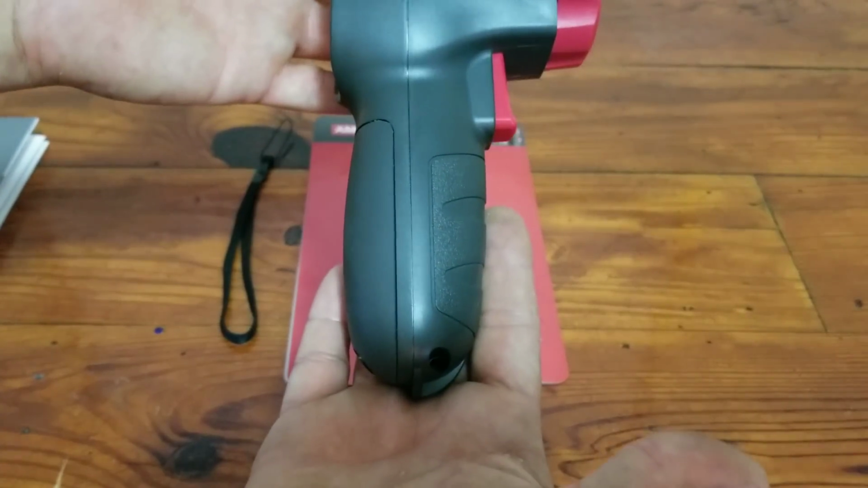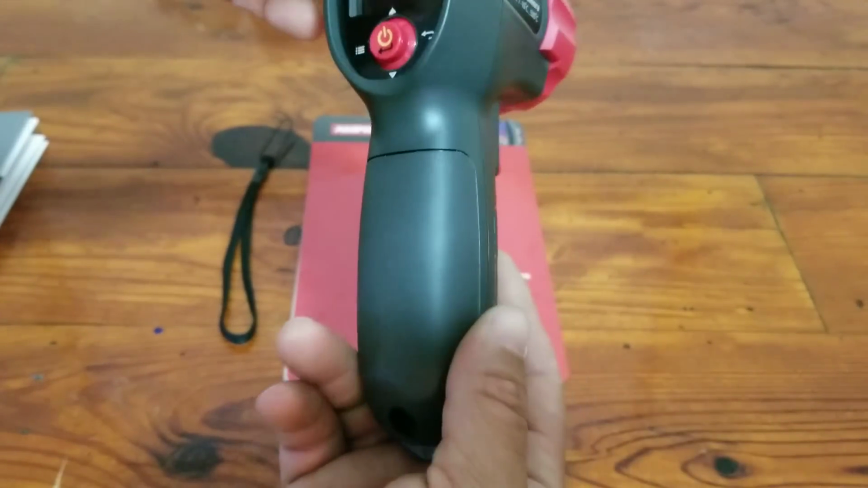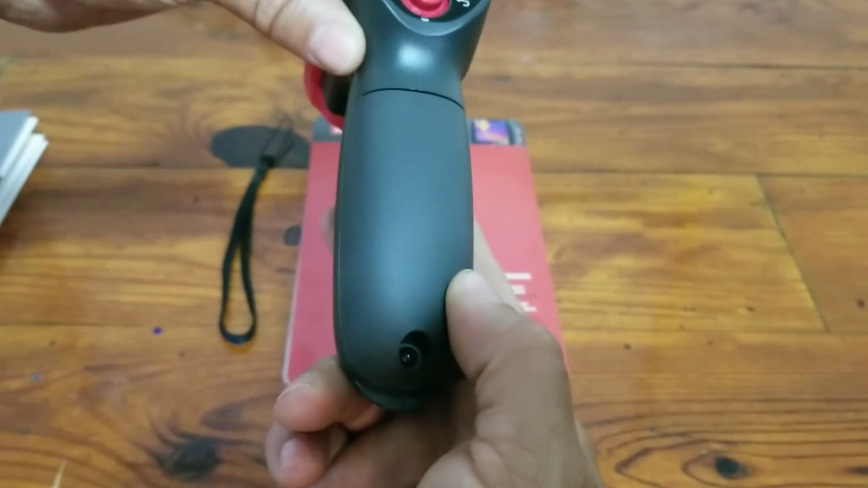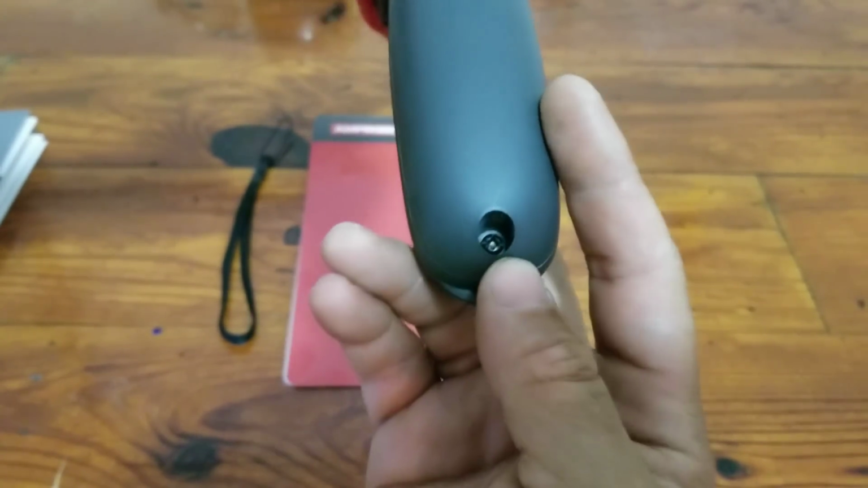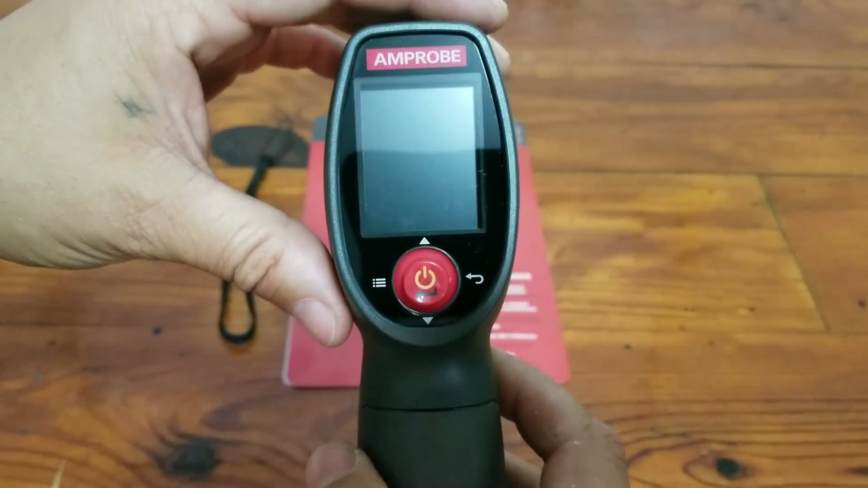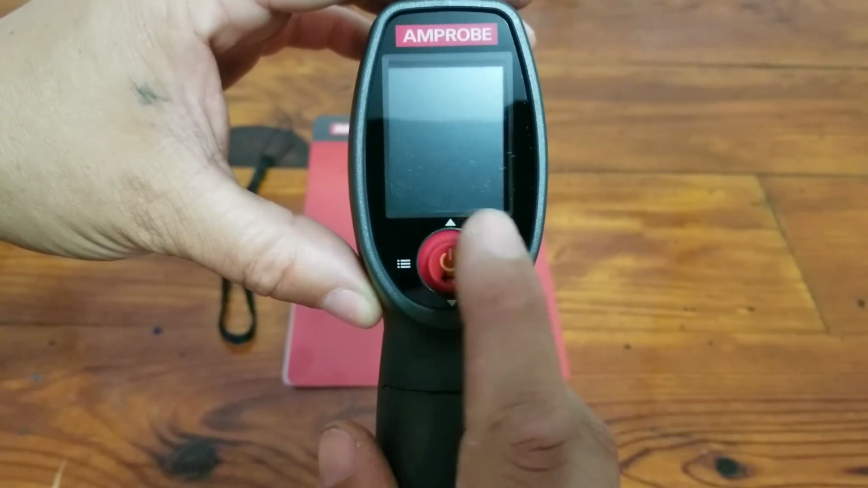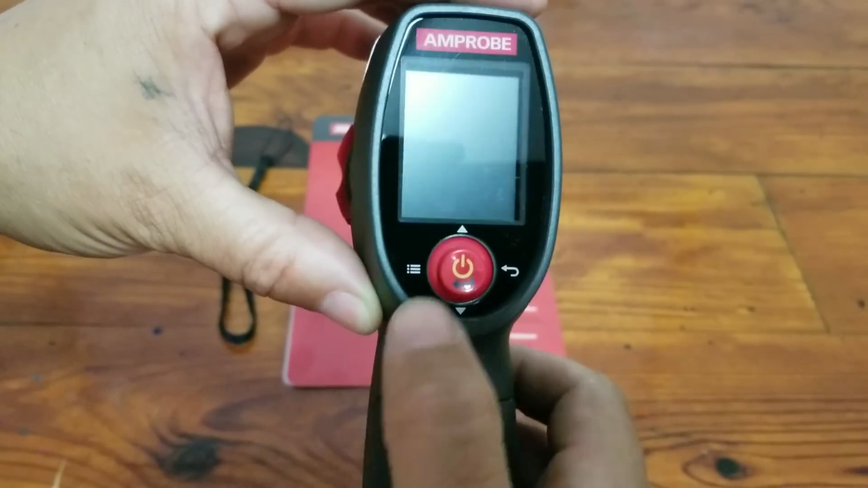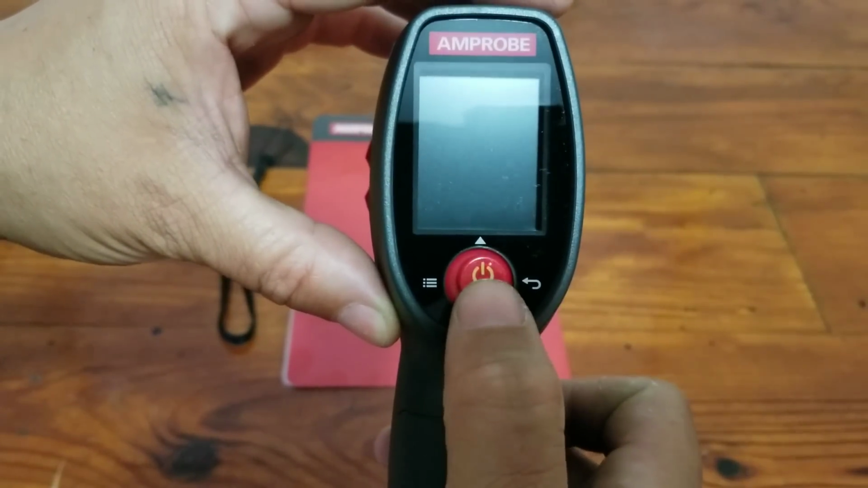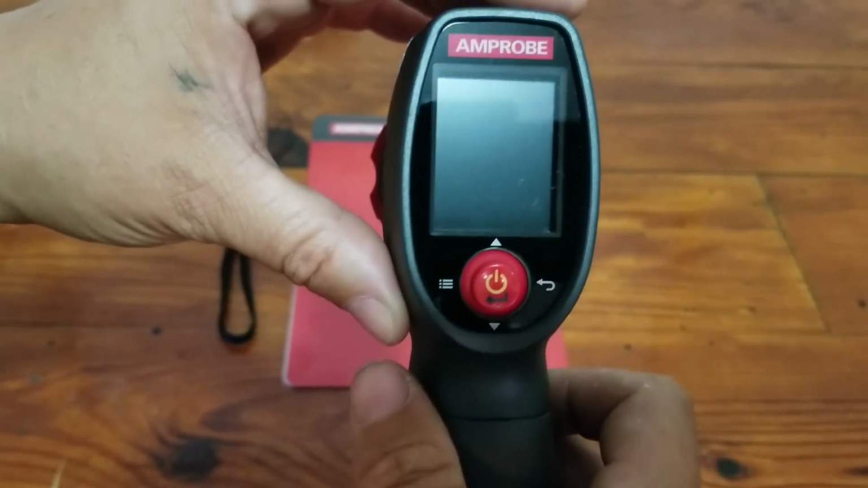Now this camera is roughly about the same size as your standard point and shoot temperature guns. It uses 3 AA batteries, which are in this compartment right here, held in by a little Phillips screw. It has a nice large display. The display is 1.25 inches wide by 1.5 inches tall. It has a cool little joystick on the front to navigate your different menus, your settings, all that good stuff.